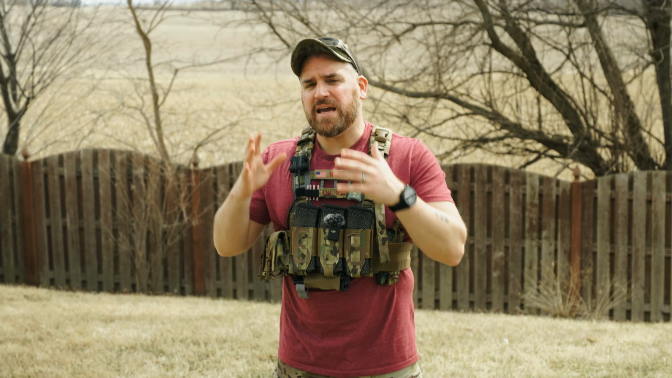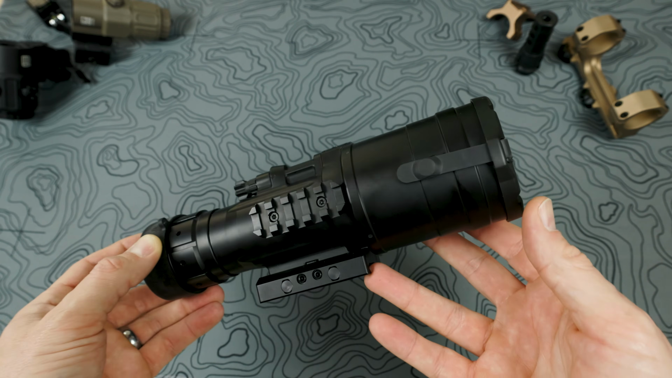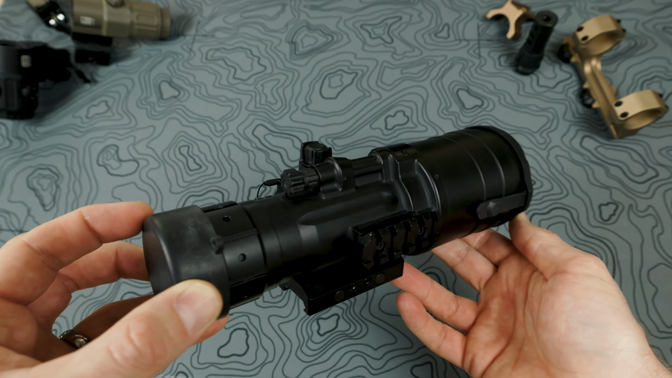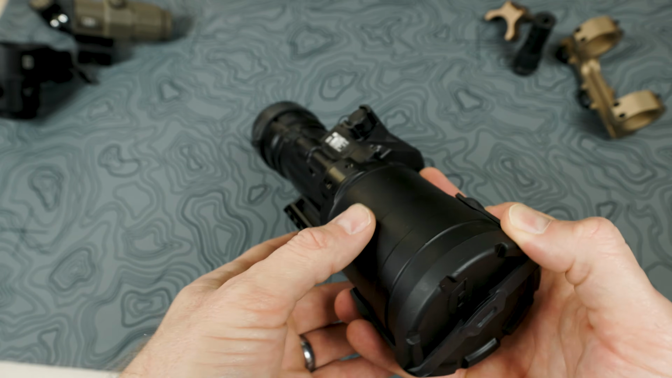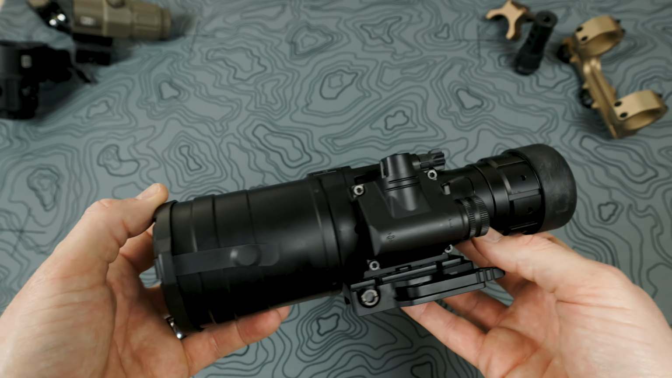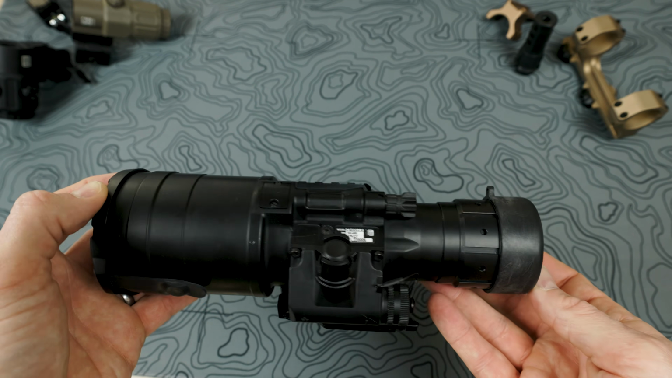First though, let's go into the actual Clip-On NV device itself and go over the whole unit and all the different functionality of it. Alright, so here's the actual EOTech Clip-On NV LR. There's a lot of different features on this device actually. I kind of want to go over it all. Like how on the side here is the majority of the controls and the battery compartment, but we'll go over all the different bits and how it all functions.